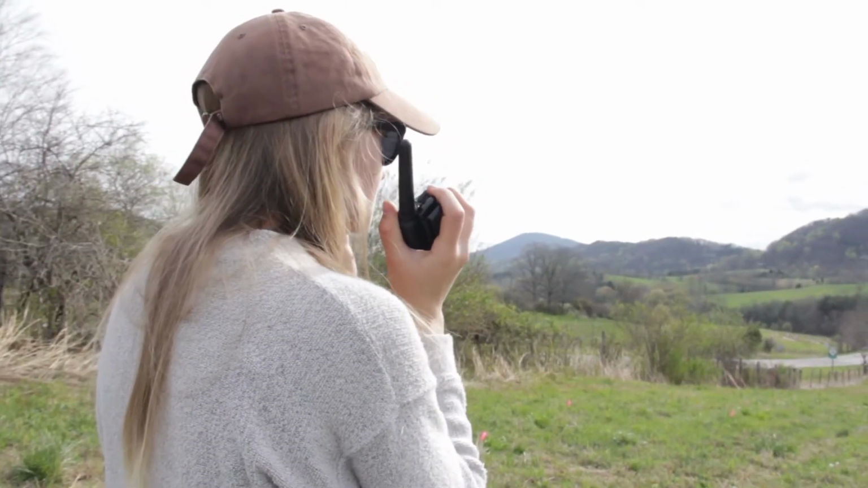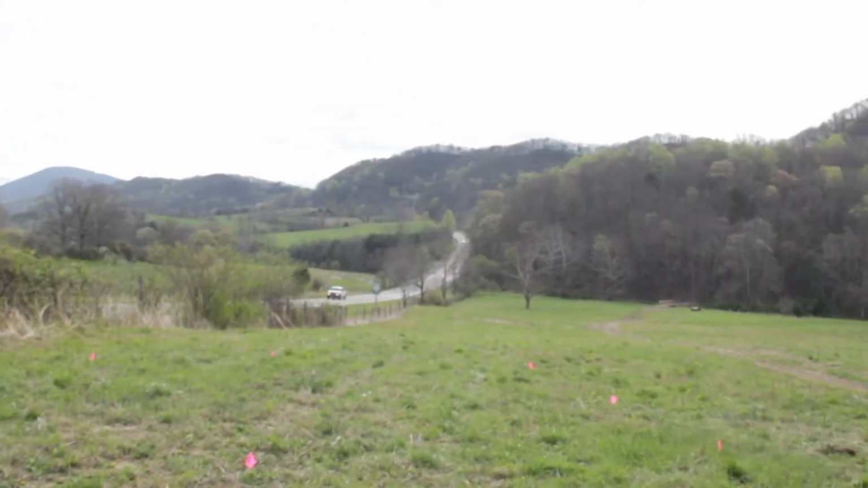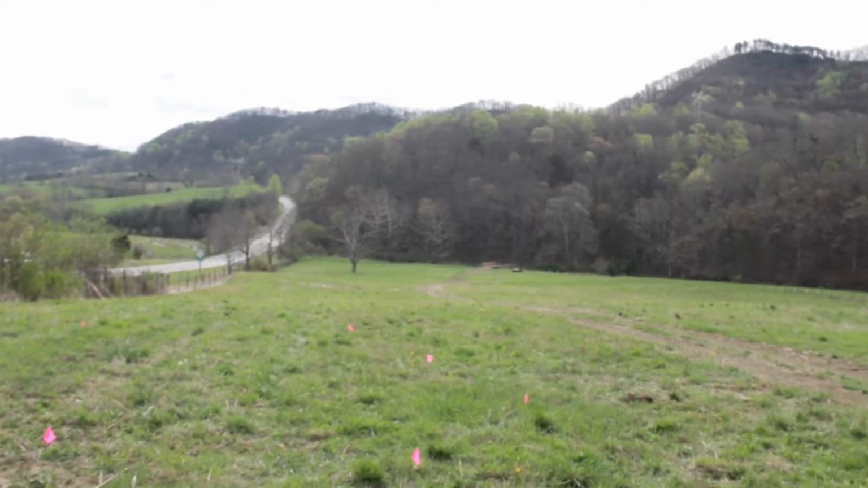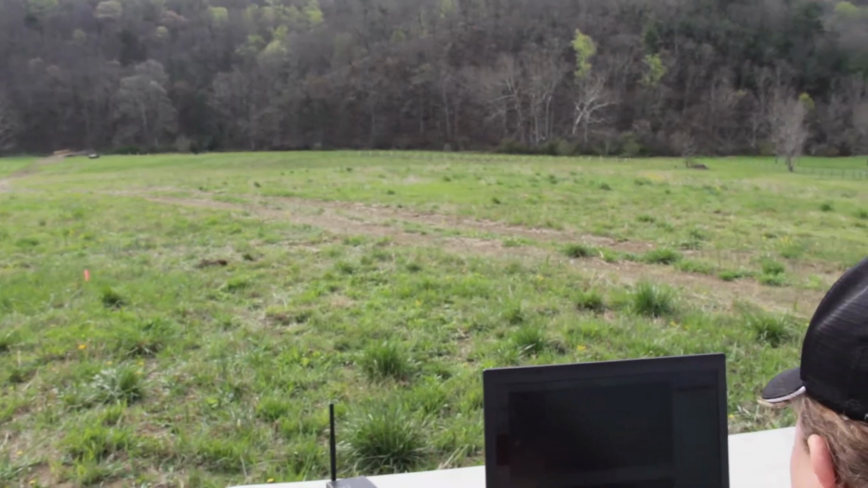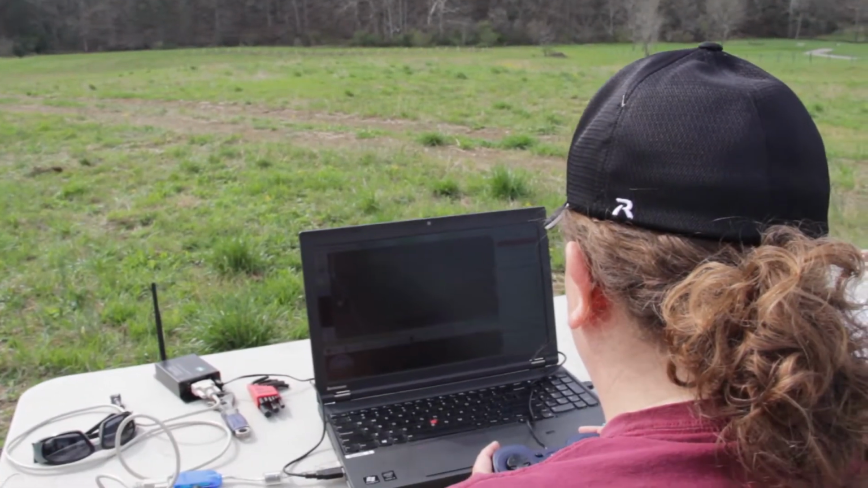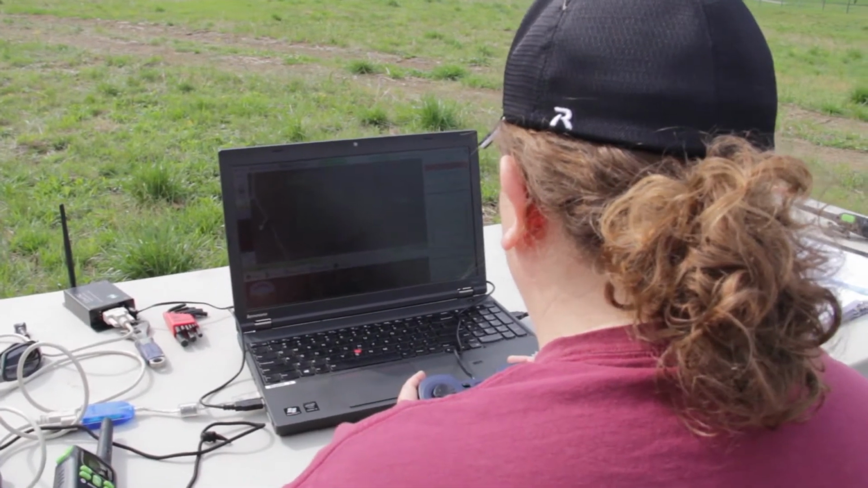Going into manual mode to test the tree line along the stream. Tell them we're approaching 15, which will be the outside boundary. Approaching waypoint 15, which is the outside boundary.